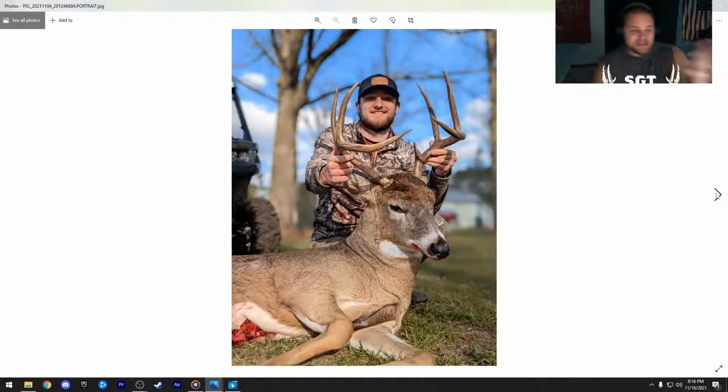But this buck was absolutely incredible. What a first bow buck. How can you complain? What a giant. He made it interesting. When I tell you in that video that he was coming in, walking away, coming in, walking away, coming in, walking away, it was 30 minutes that I cut down to 15 seconds in the video of this buck.